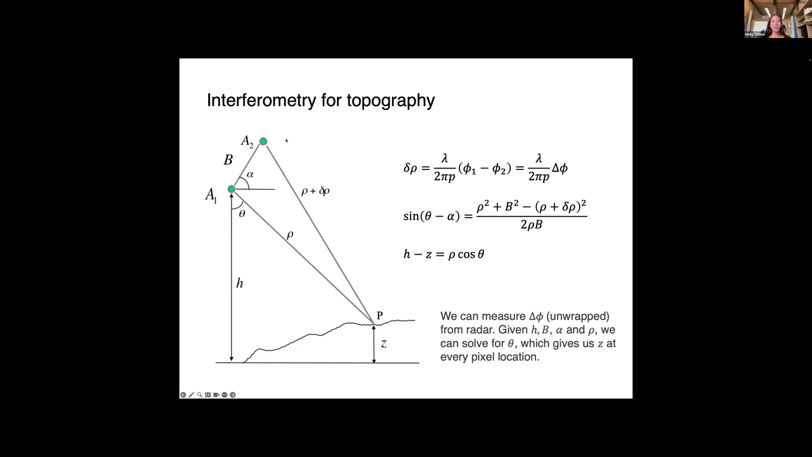And what we can do is go through some high school trig, and we can link the difference in these range measurements to the topographic height of the pixel P on the ground. So here are a couple of equations that relate this imaging geometry to be able to solve for the height of any pixel we're imaging on the ground.